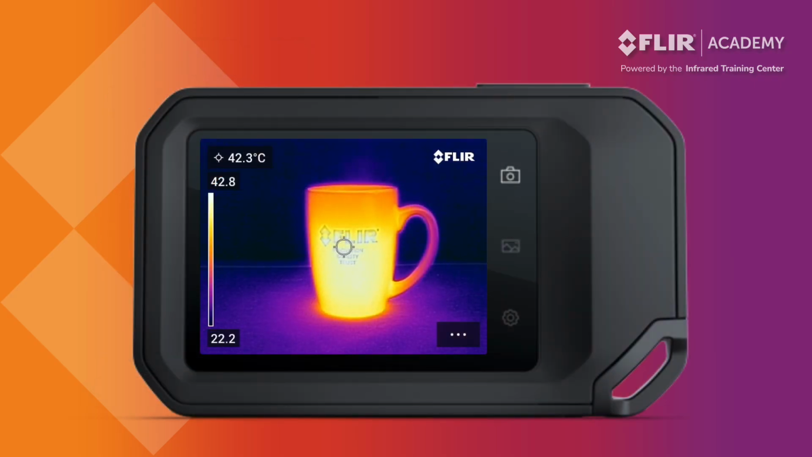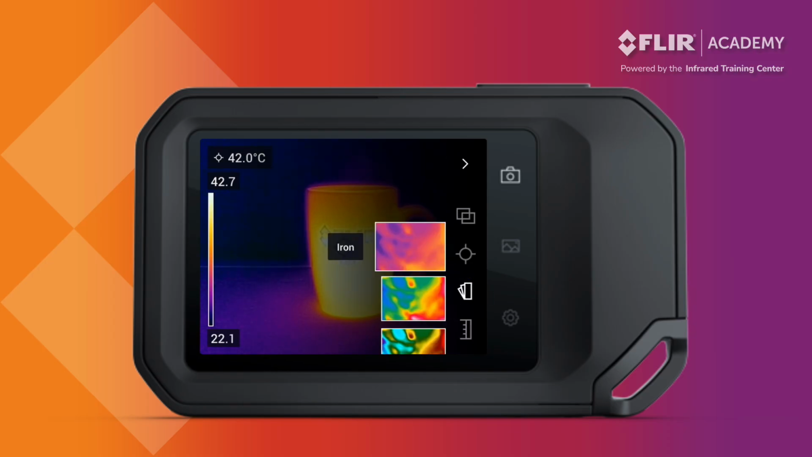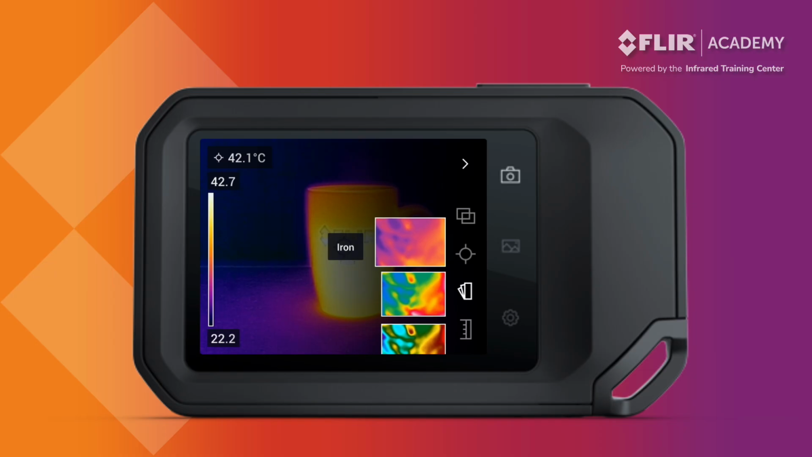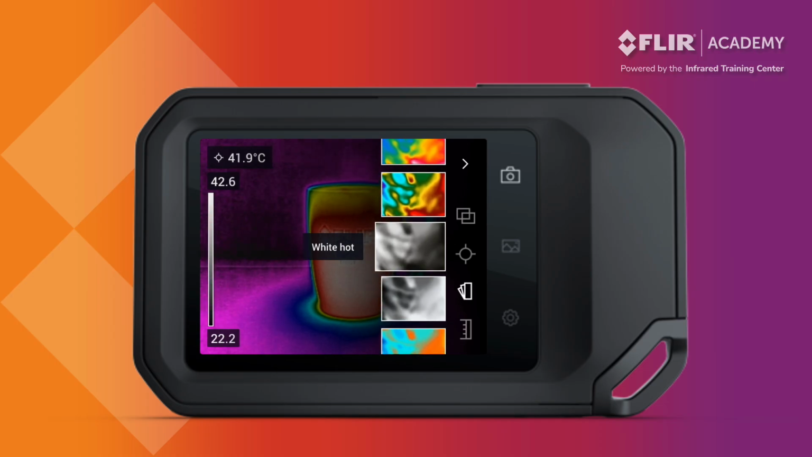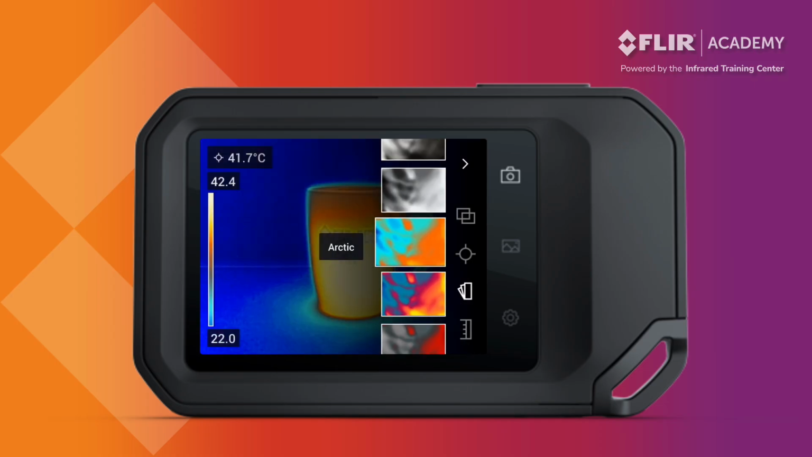The Flir C8 comes with a number of different color palettes that allow you to add varying levels of contrast to the thermal image. Open the main menu and select the color palette icon. Operators can then swipe through and select from a variety of different color palettes. These include Iron, Rainbow, Rainbow High Contrast, White Hot, Black Hot, Arctic, and Lava.